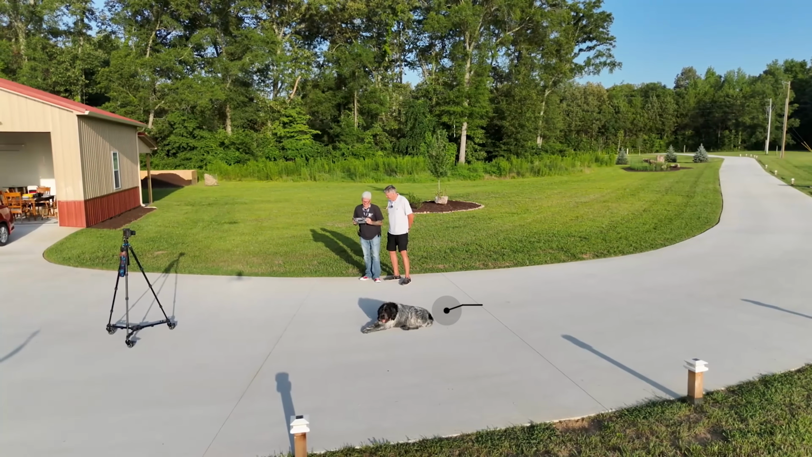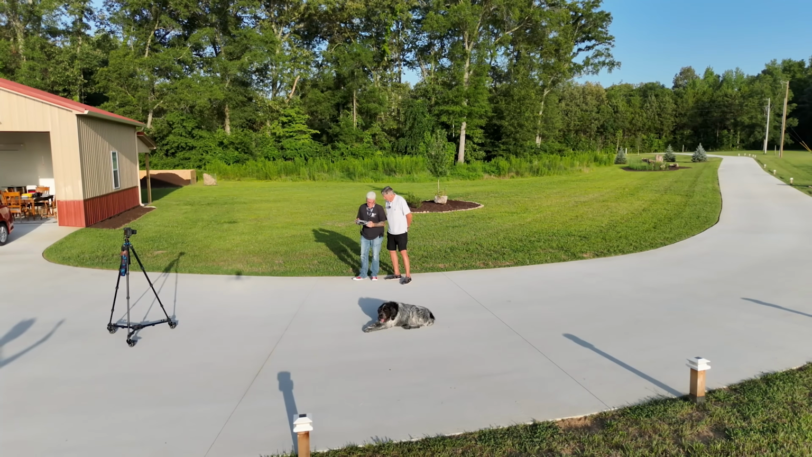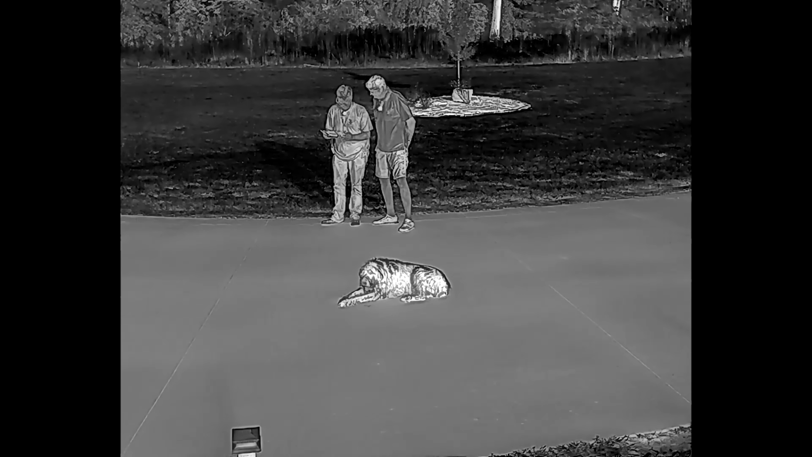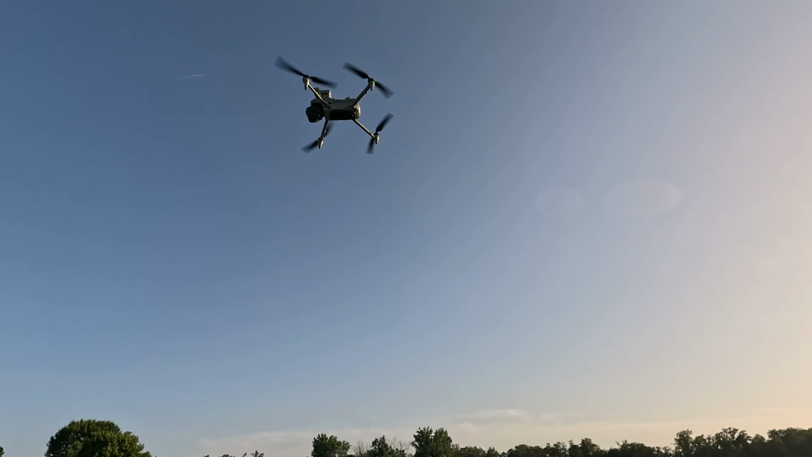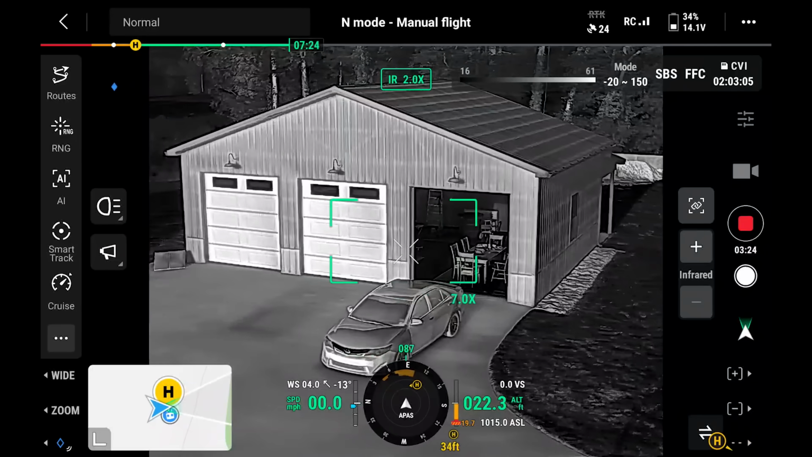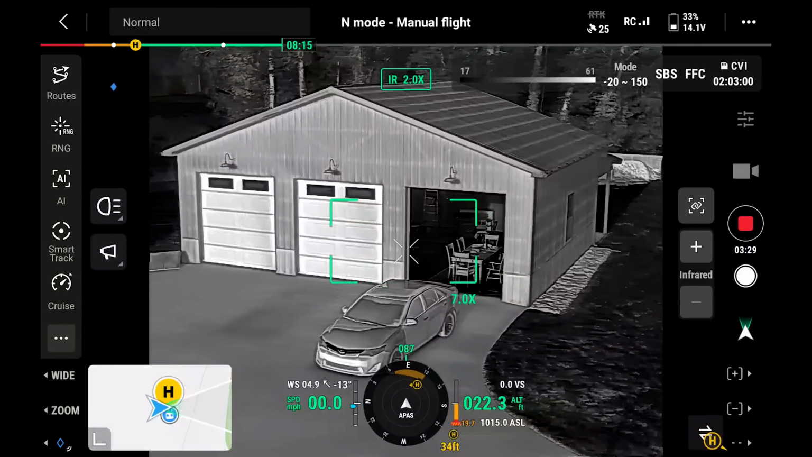All right. Yeah. So say we're doing a search and rescue on an old 11-year-old dog. That's right. Gimbal down. Look at him. See? All right, I'm going to go up. I'm just fascinated with this thermal stuff. I want to take a look around. Now you haven't driven any of these cars in a while, clearly. It's true. You can see that it's air conditioned in your little studio there.